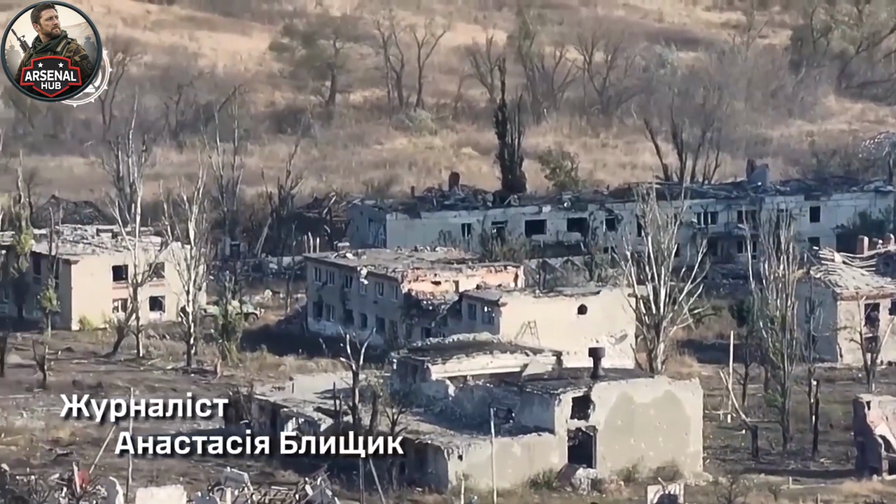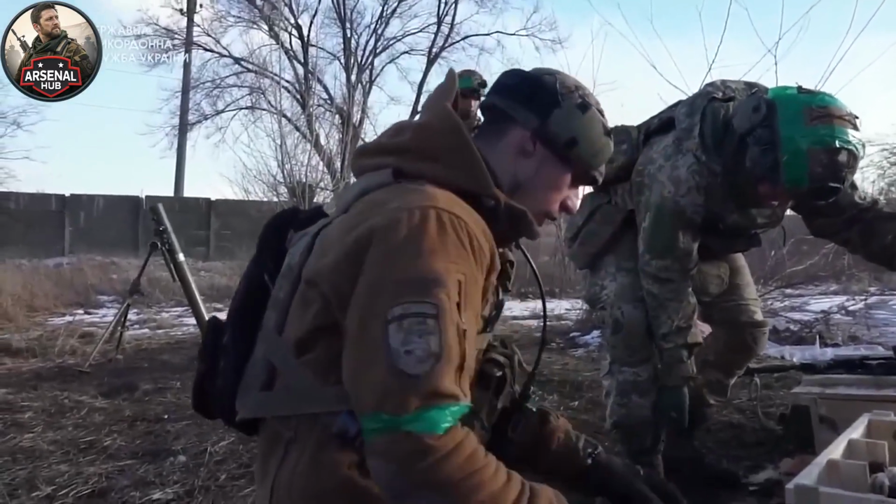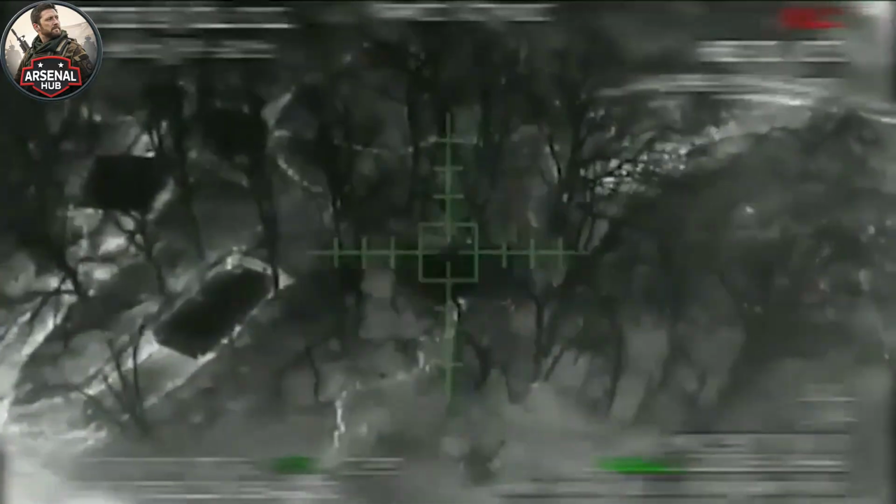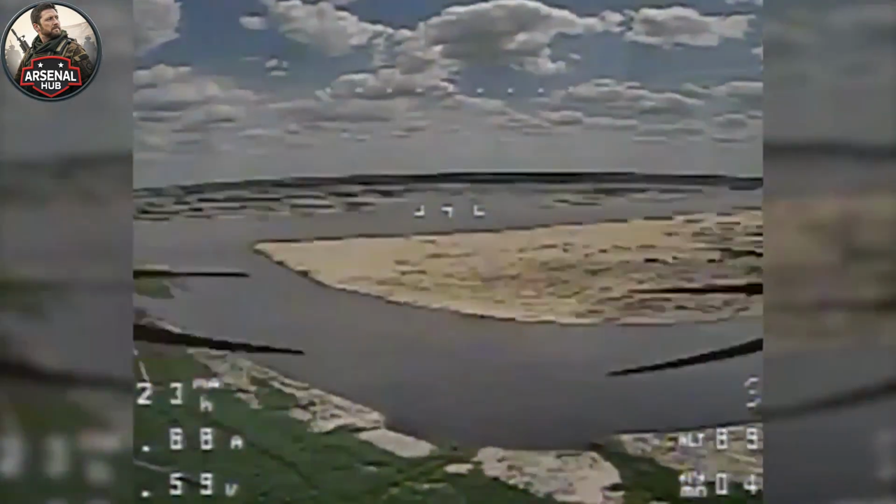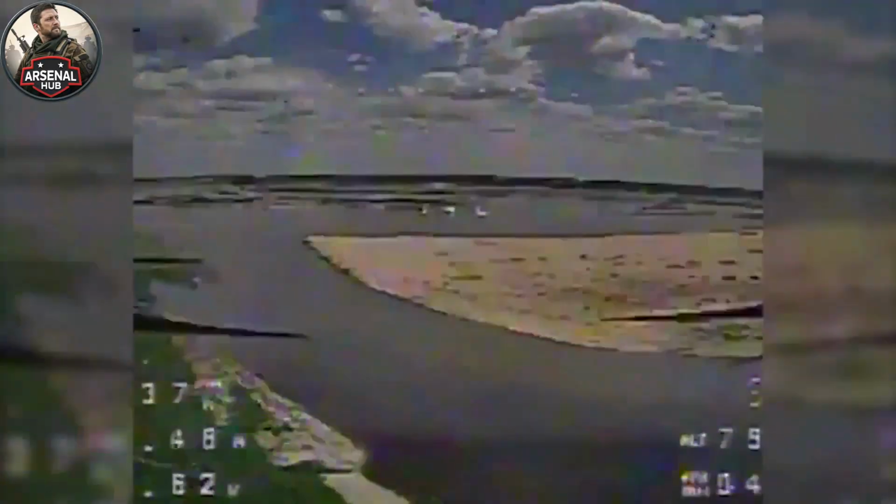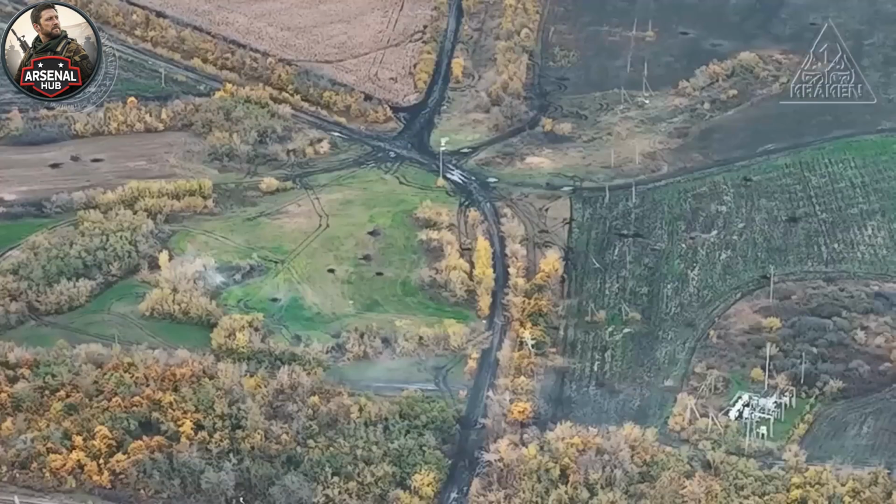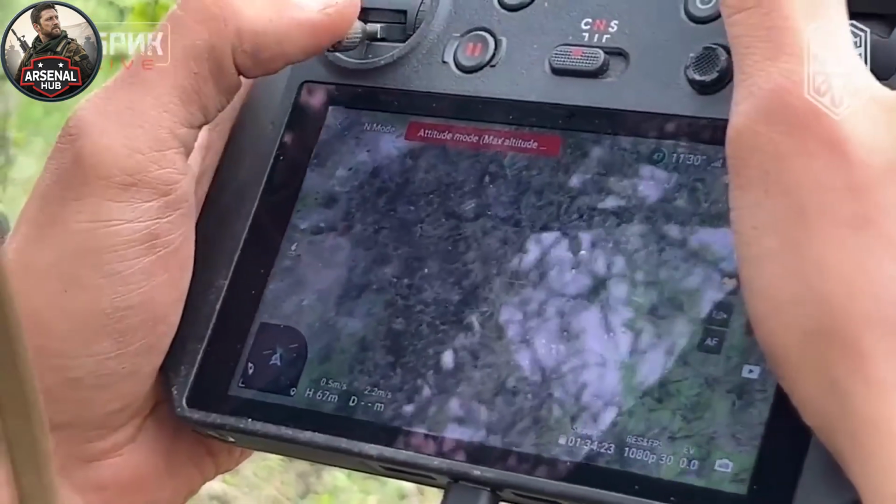Each day of reduced pressure is a day that Ukrainian defenders use: position improvement, equipment maintenance, medical treatment for minor injuries that have been managed in the field. Sleep, the most basic operational necessity that sustained pressure denies. The Ukrainian defensive posture in the sector is stronger at the end of the days that the destroyed reinforcement column bought than it would have been if those reinforcements had arrived.